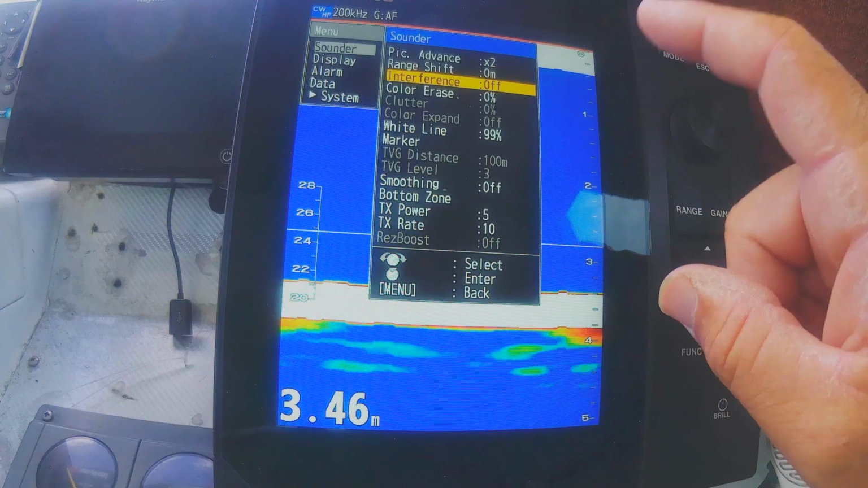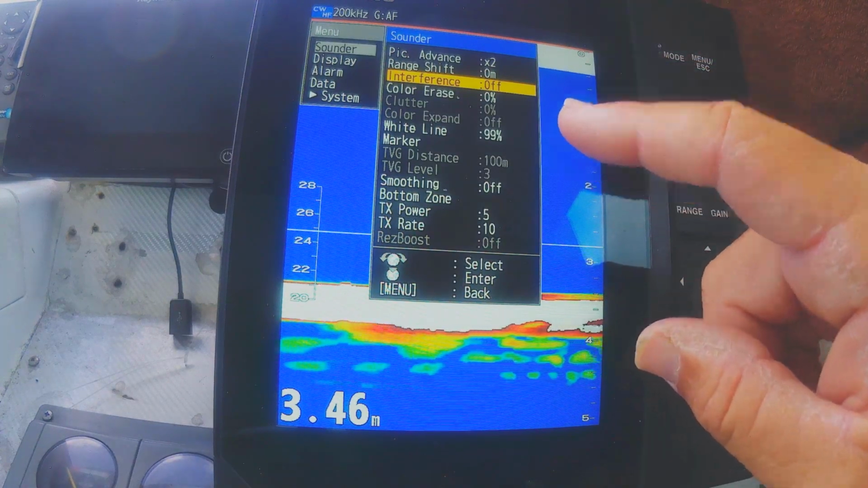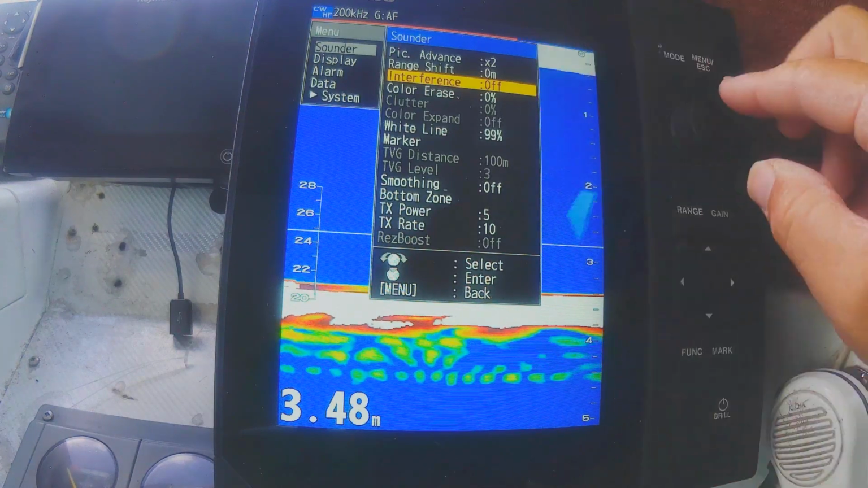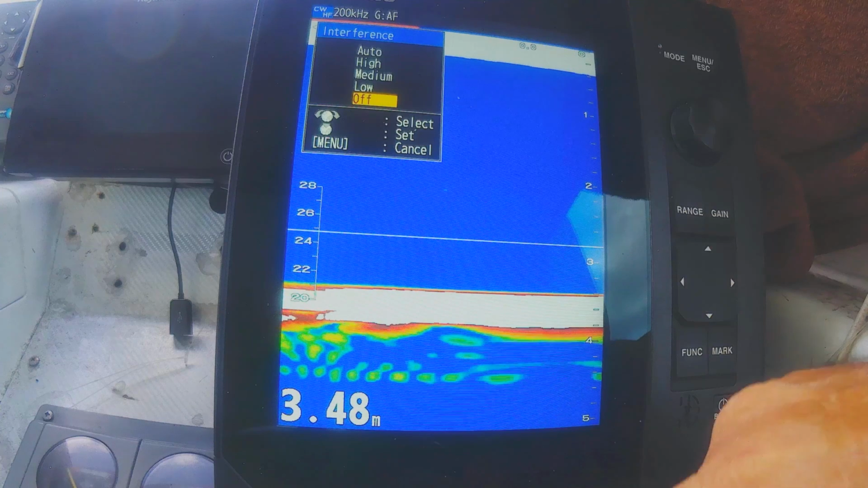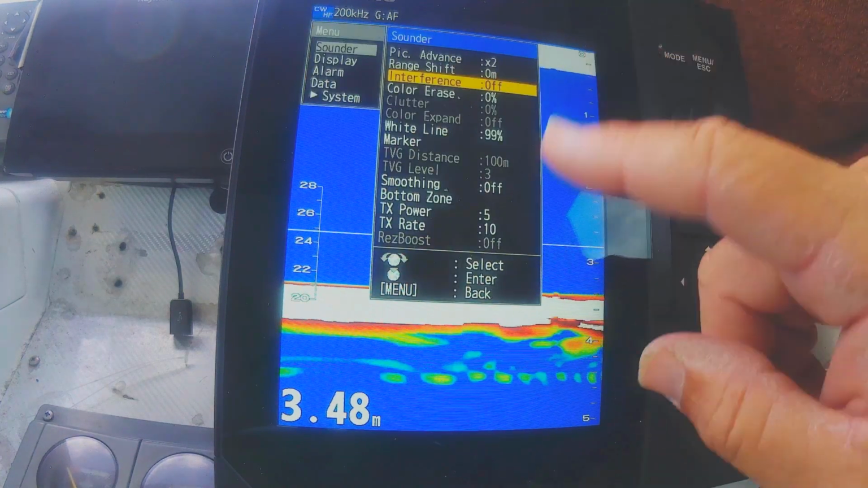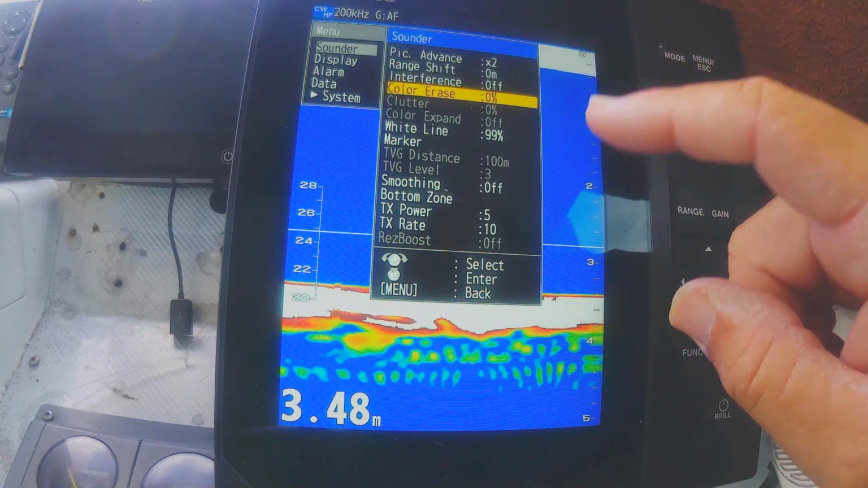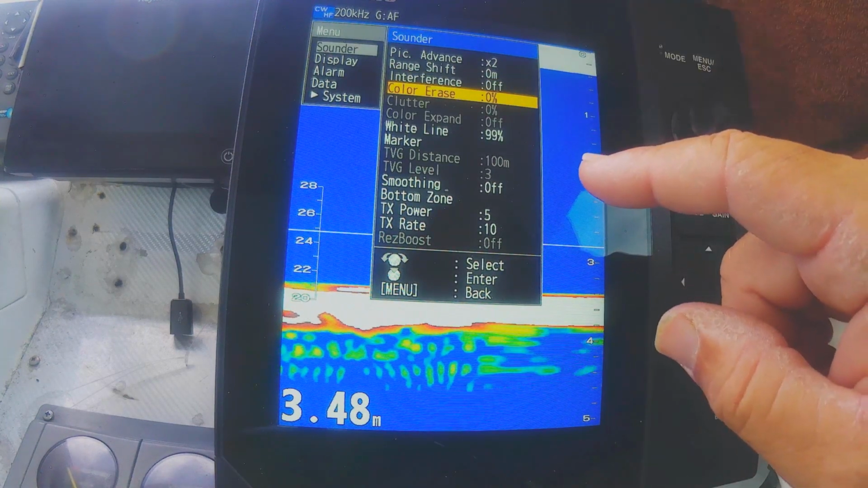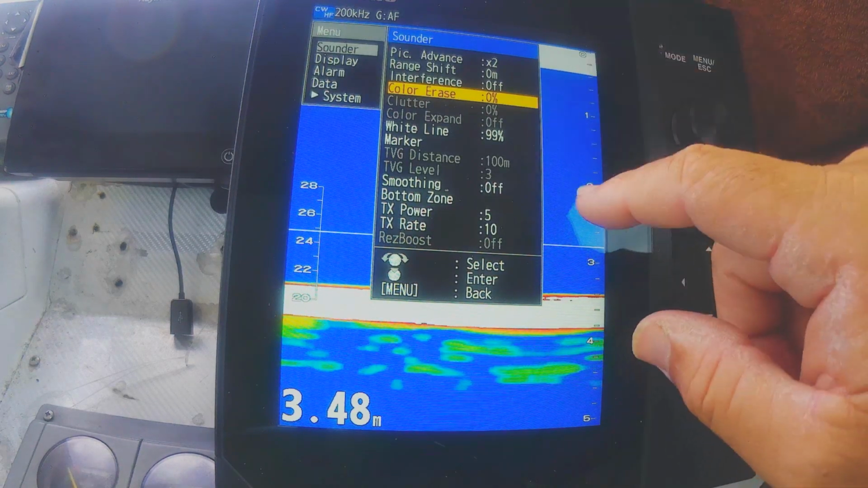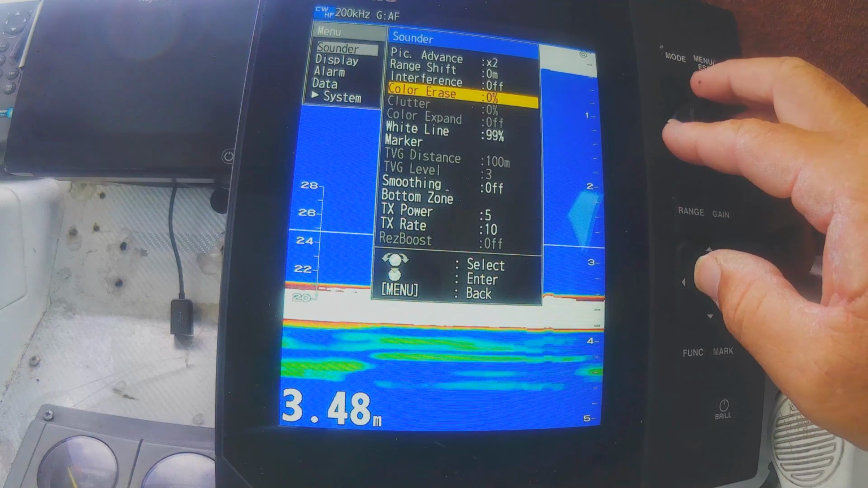Interference, so this is more to do with, say you're in a school of boats and everyone's transducers are interfering with each other. You can go into this interference setting and start playing in here to try and clean your screen up when you're getting bombed by other transducers. Color erase, I don't play with that, but certainly people on the shelf or whatever may get rid of a little bit of clutter, so you can get rid of your lighter colors, your blues or your yellows if you need to.